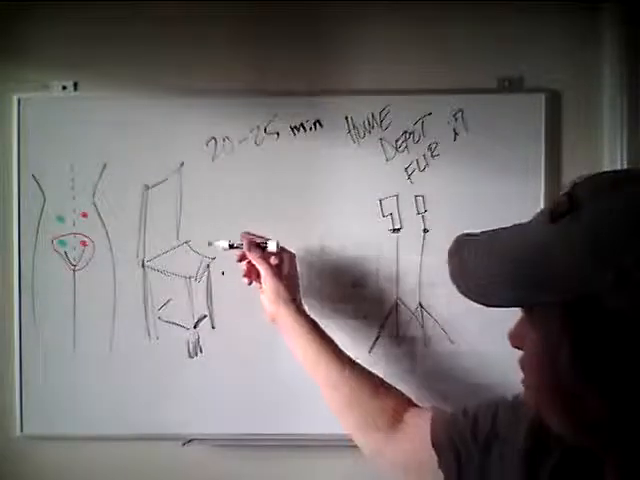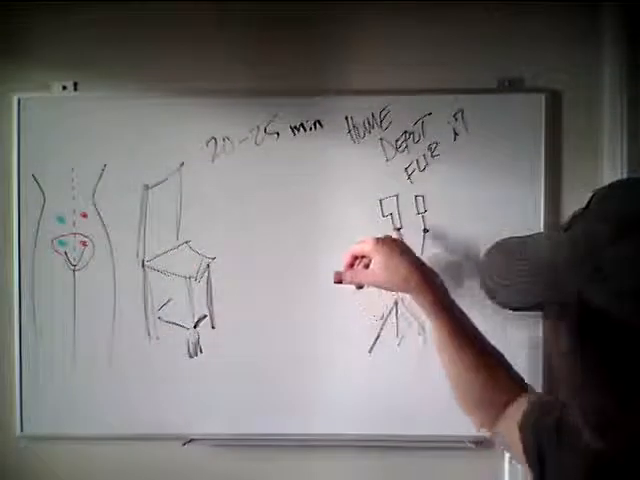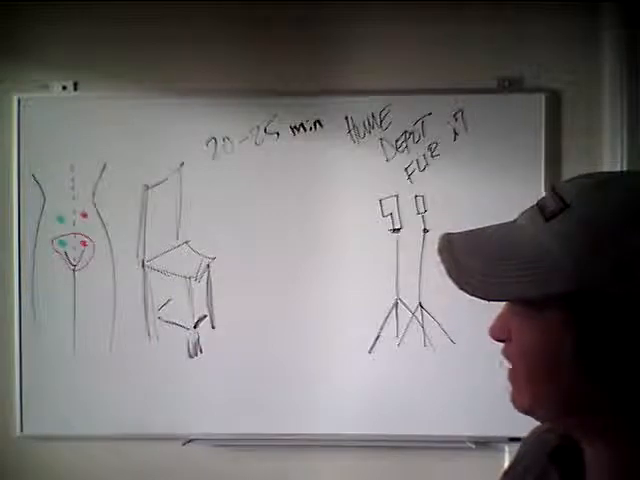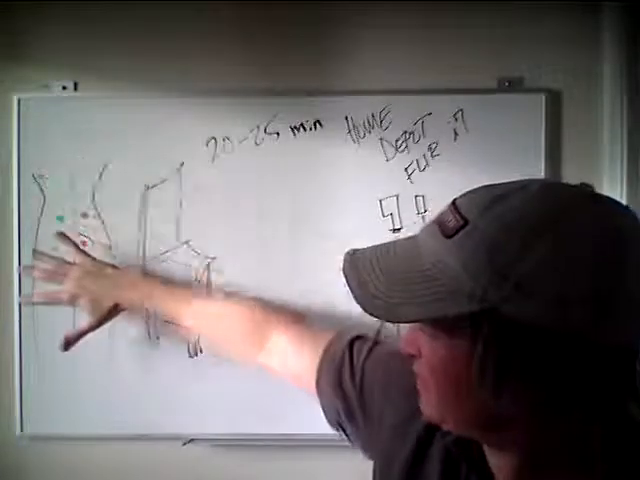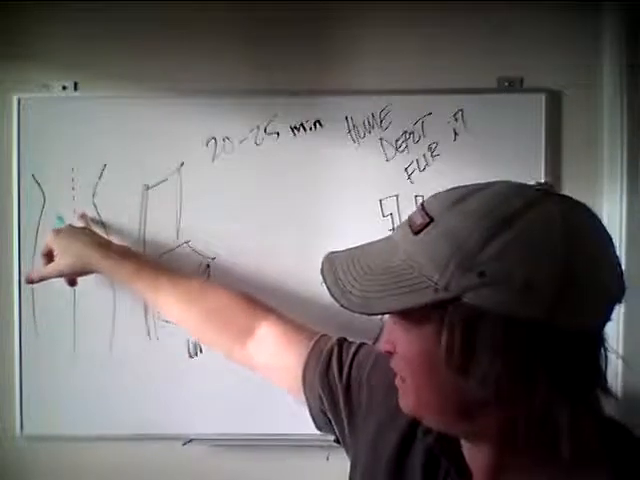Okay, and then we watched an infrared camera will pick up heat. So that's what this is. It's a thermal imager. It's based off of infrared sensors, and it shows a whole image of something and changes color for different temperatures.